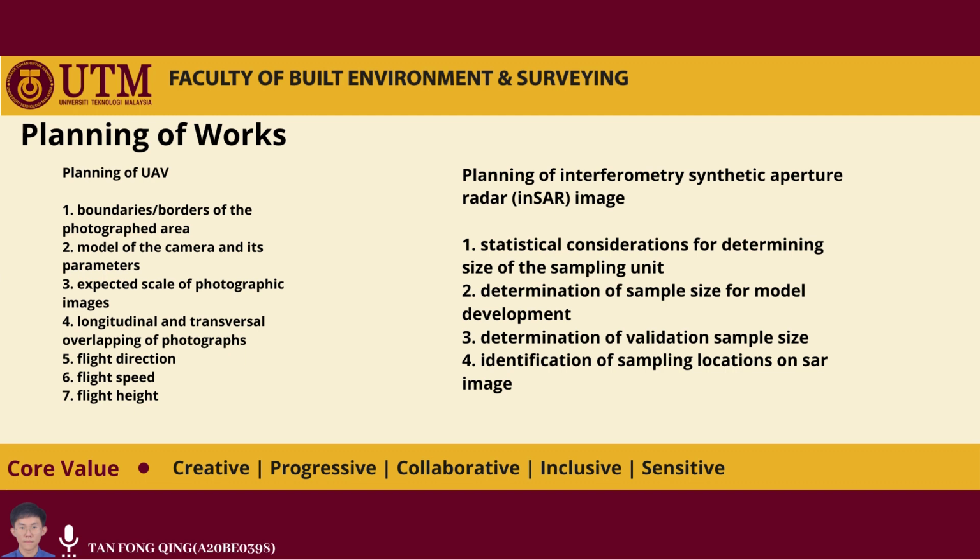For the first one of planning of SAR image is statistical consideration for determining size of the sampling unit. This planning is to solve the question of how big the area is that we want to photograph and should be to qualify as a sampling unit.